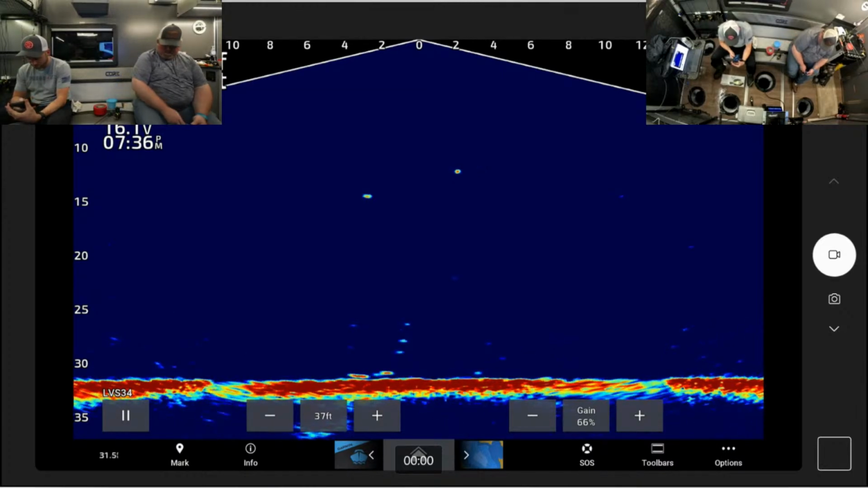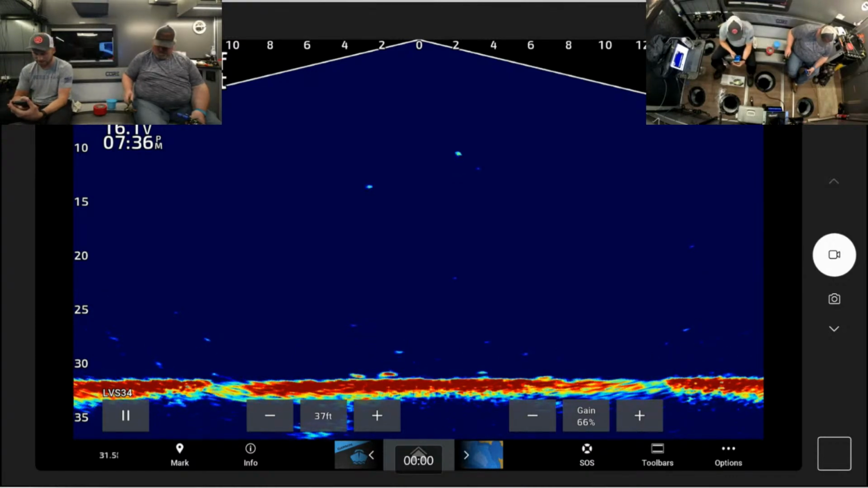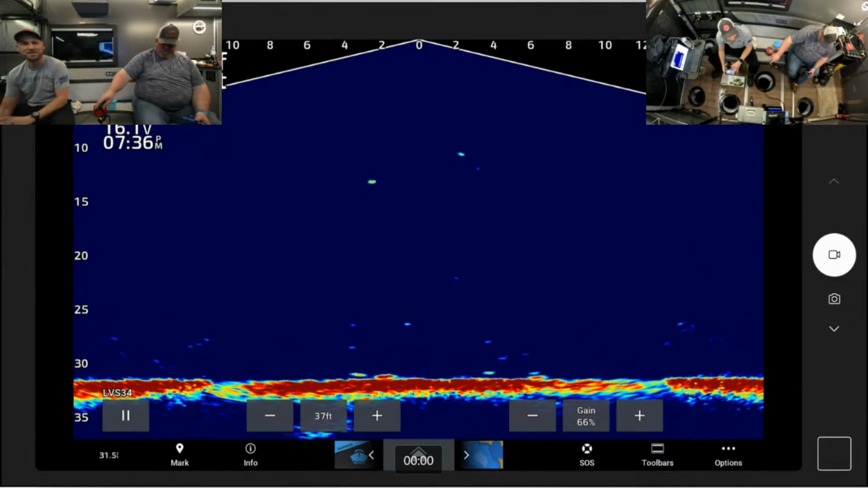I haven't put any crappie into the app yet, and this Winter Carnival Fishing Tournament ends on Sunday. If you guys are in Minnesota, I highly recommend it. There's not a ton of people that have been entering fish yet, and I think part of that's because the ice season's been a little bit rough this year.